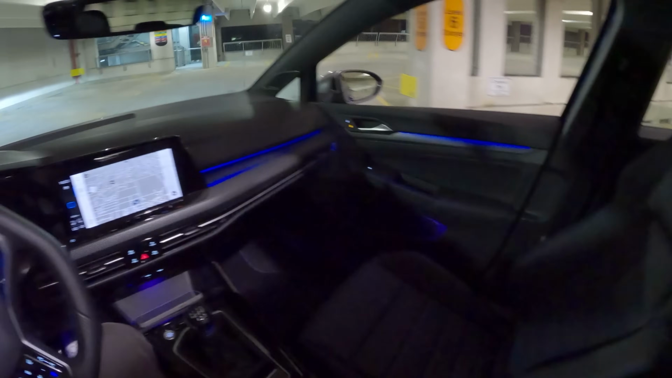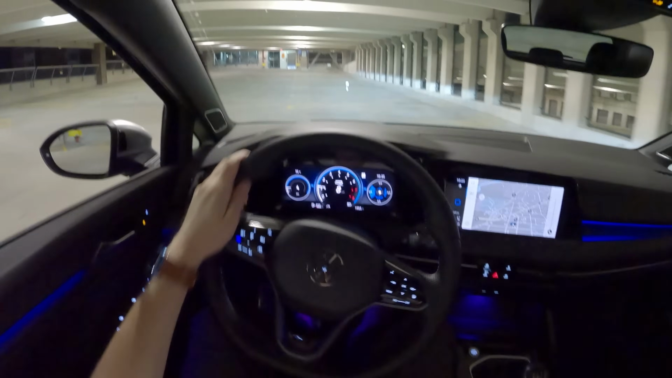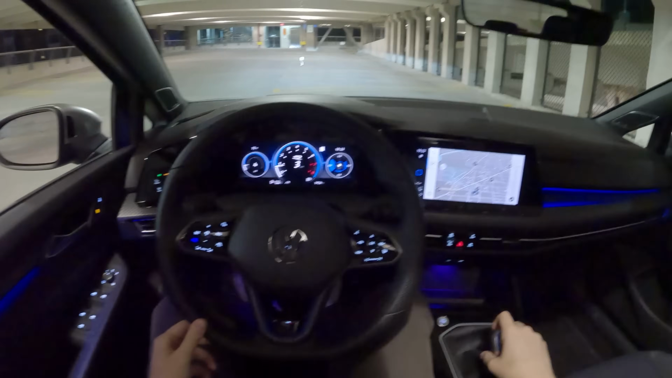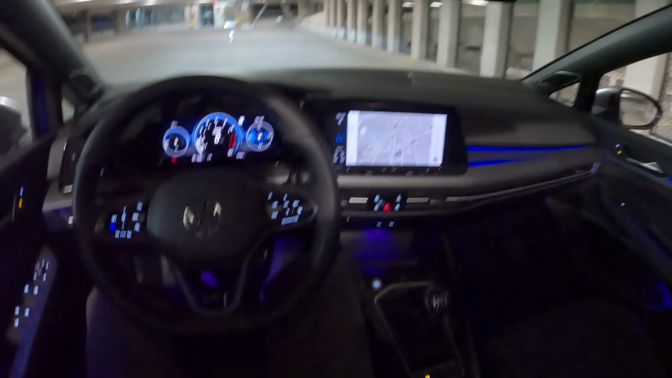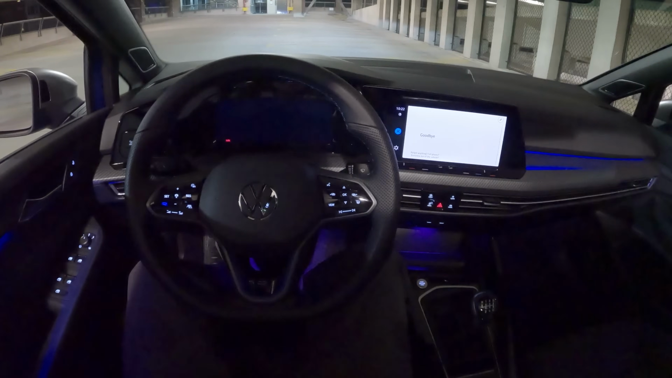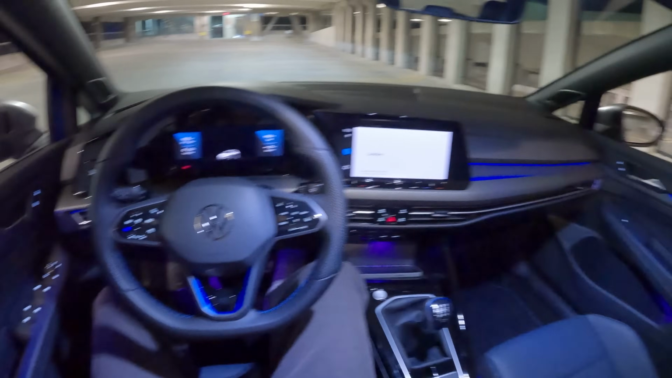Alright guys, I don't think we're going to go all the way to the roof because I would like to wrap here while I have some lighting. So why don't we wrap it up right here? We'll give you one last look at this Mark 8 Golf R. Again, if you want to learn more about this car, see a commute, or see some actual driving in this thing, I do have 2 other videos on this car on the channel, so I will link those below if you are curious. But as for tonight, as for our little night drive, that is going to wrap it up.